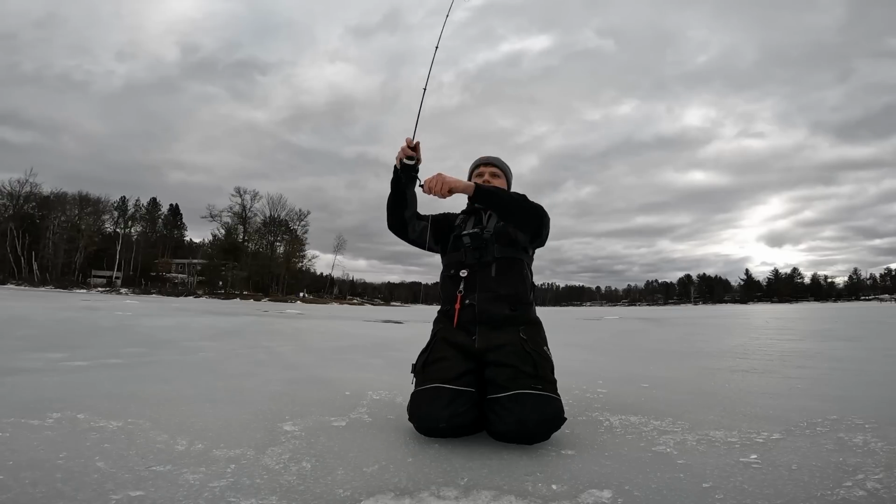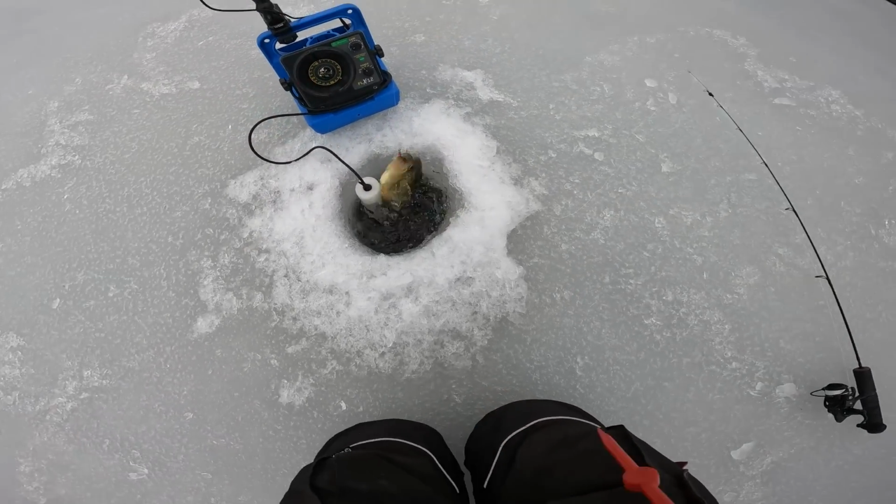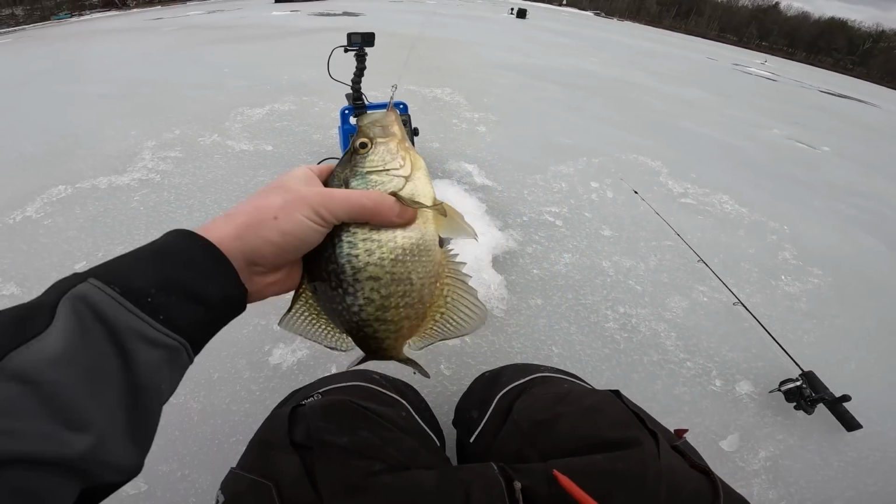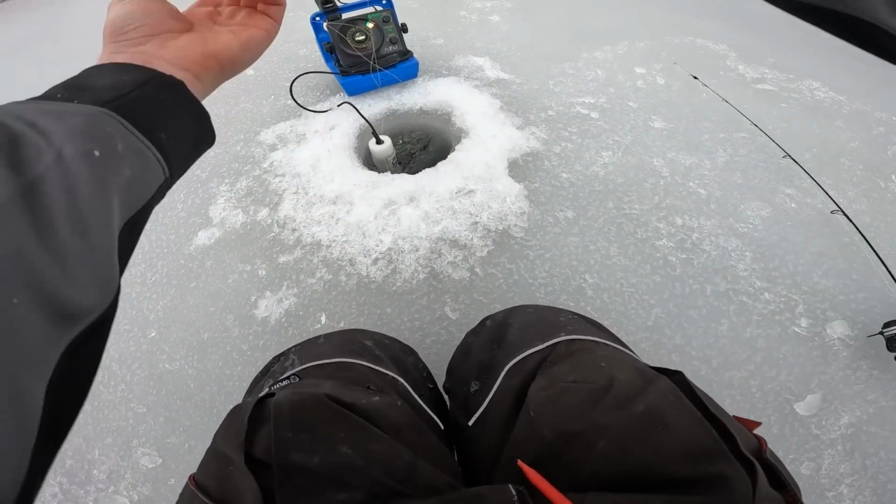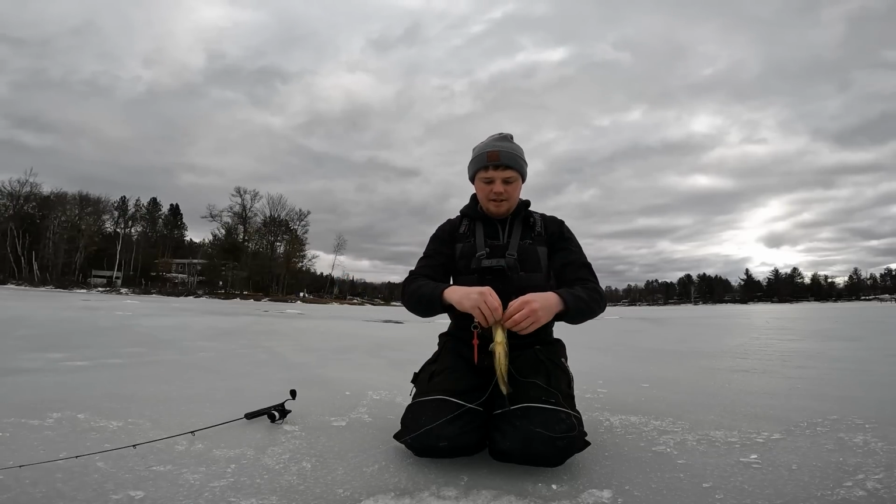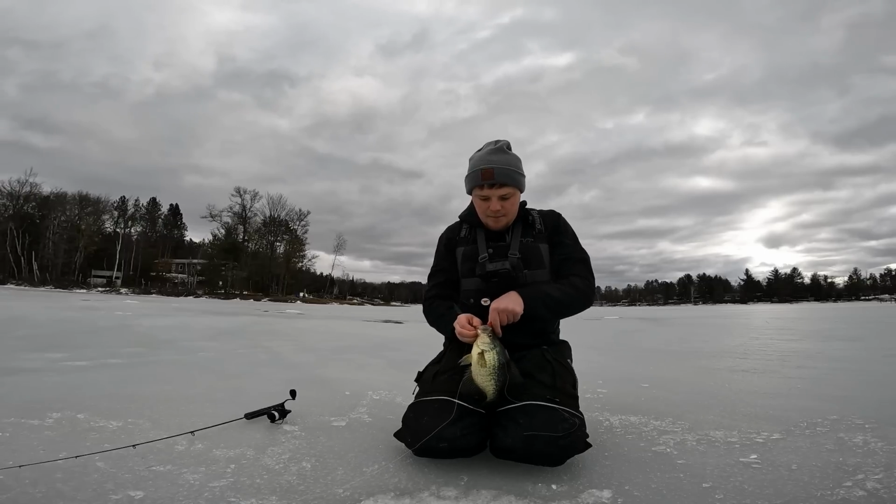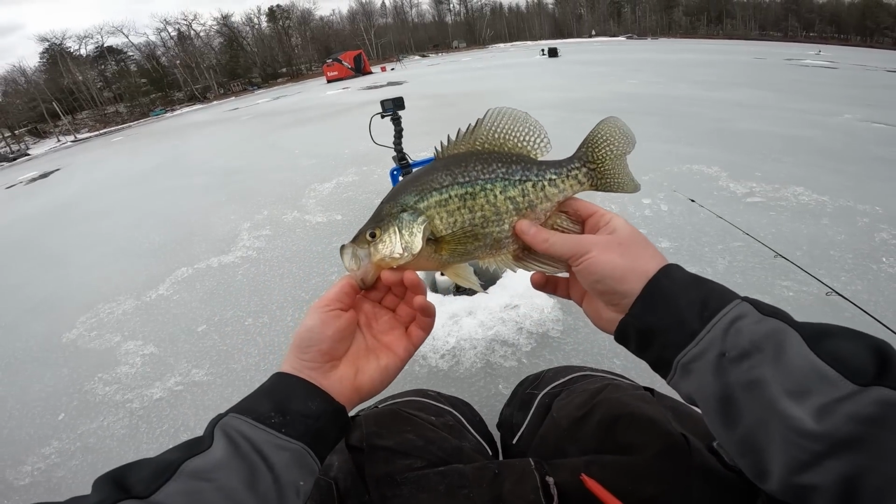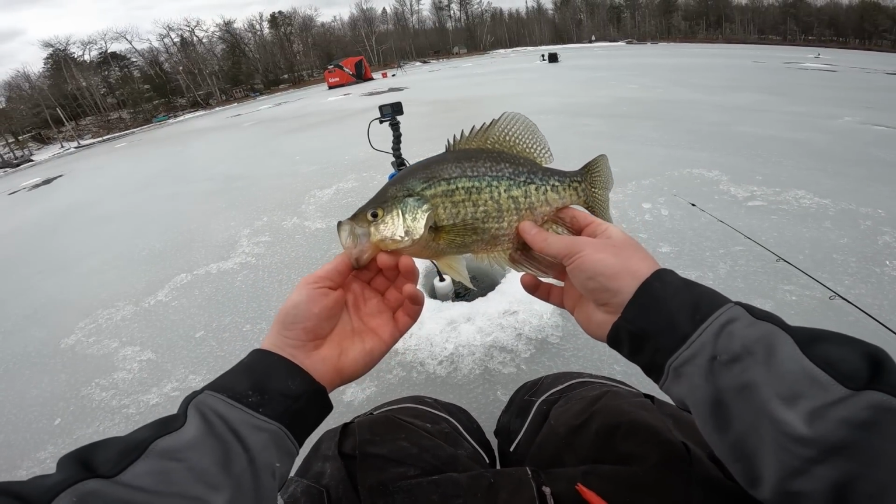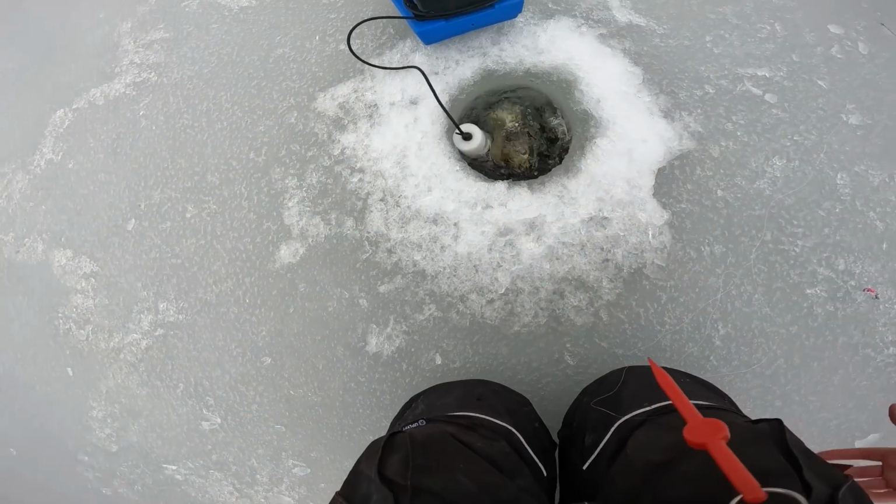There we got one. My rod's all messed up, so I'm gonna hand line them. Nice crappie. Not as big as that one we got before, but it is a good one. I got that on the old Frostbite Dinner Bell spoon. You guys know this is probably one of my favorite baits for fishing crappies. Nice fish. If we were eating fish, that's probably a good 10, 11 incher for sure. Peace out, dude.